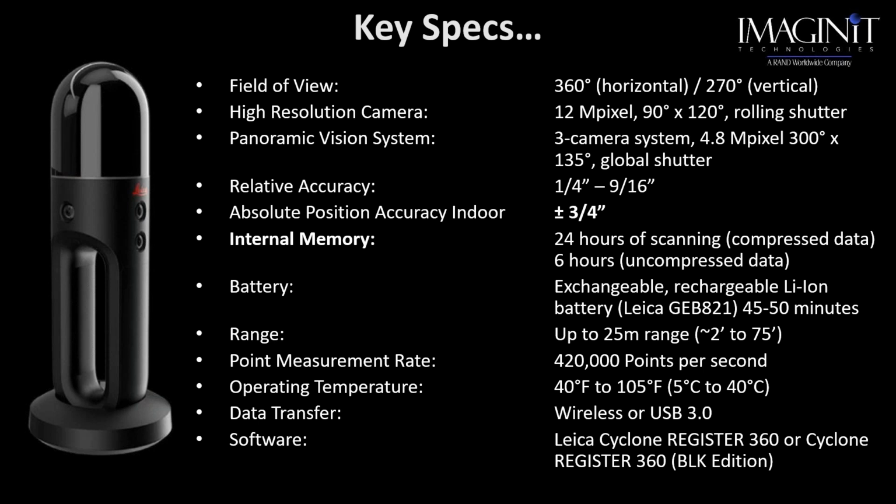So the data transfer: the range on this unit is about 25 meters. Of course, we know that the closer we get, the better. The data can be transferred wirelessly, or as I stated earlier, via USB 3.0, which is the USB-C connection.